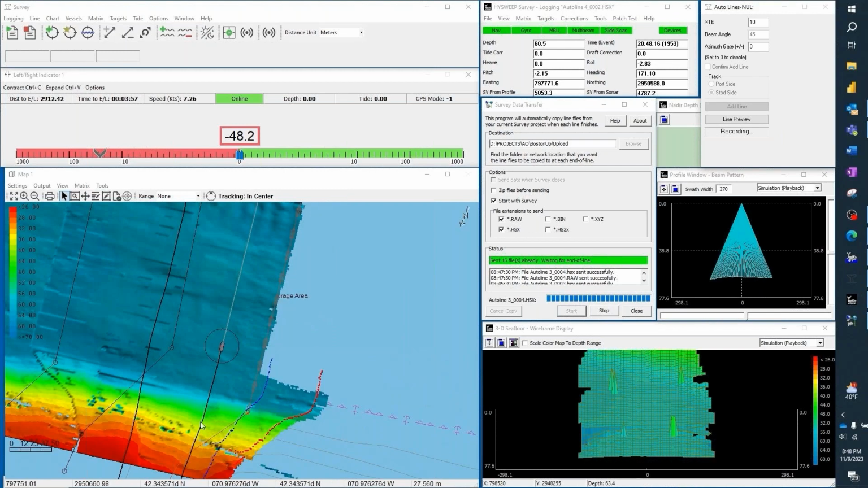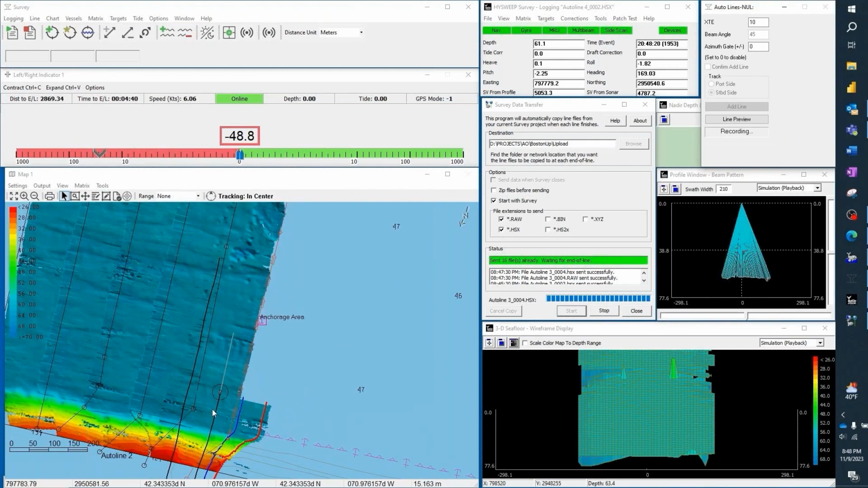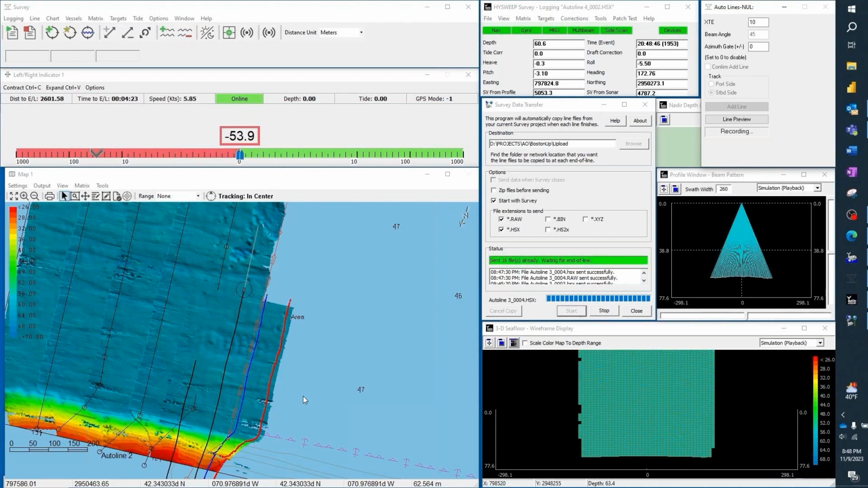Right now I'm offline as part of the simulation. But you'll see that it's shifted now to the starboard side. The red line is collecting data from the opposite side to create my next plan line. There is a gate that you set up in the setup dialog for the auto lines to help keep that line nice and smooth.